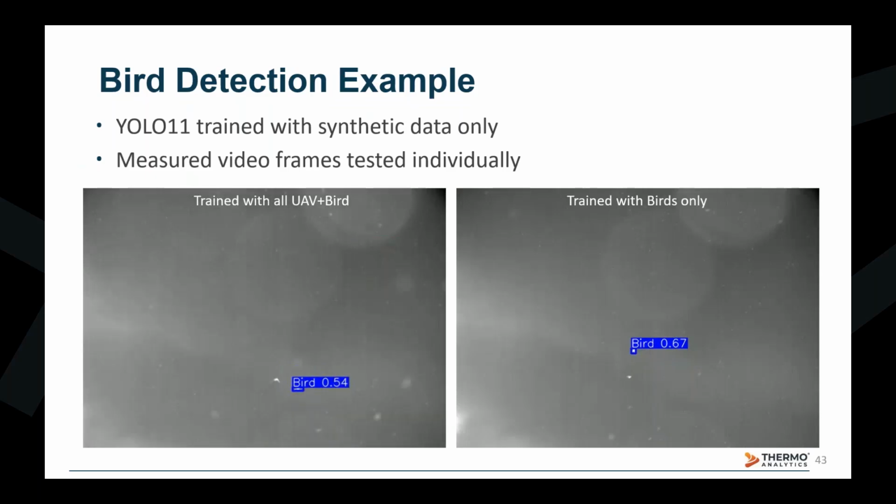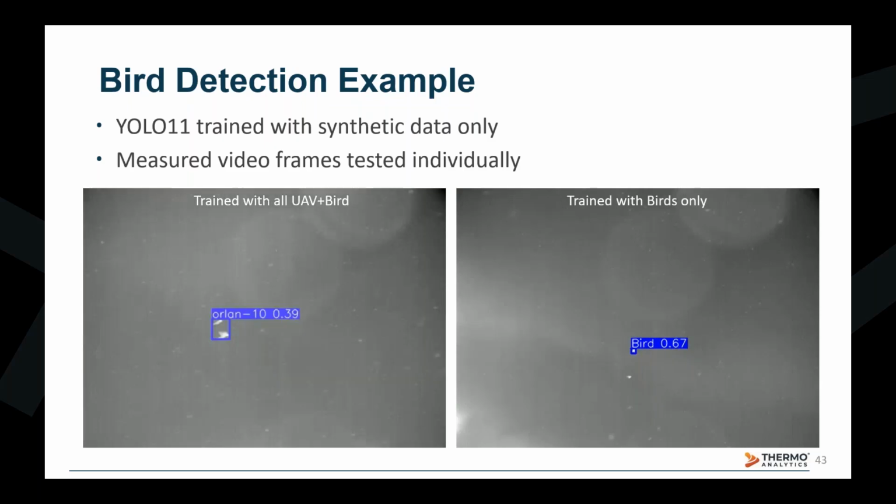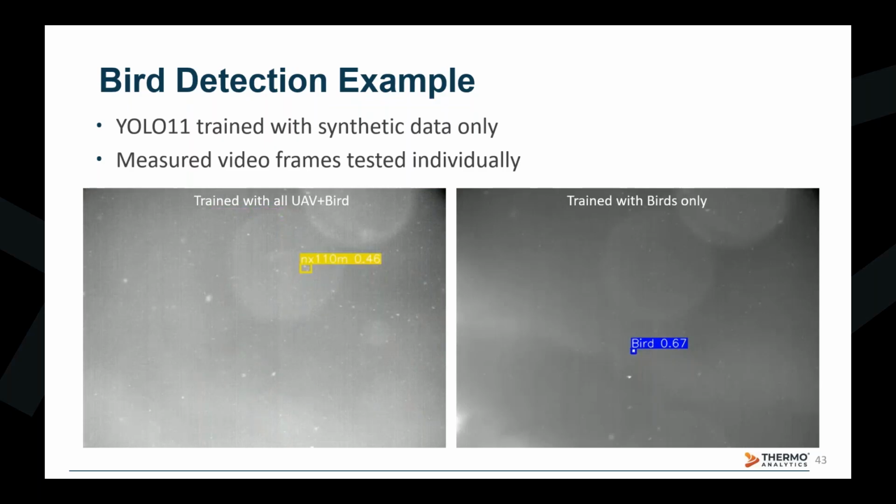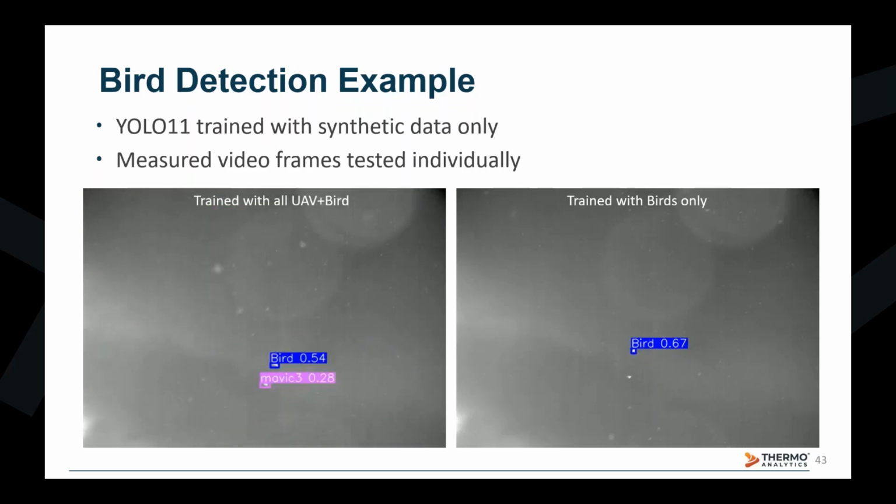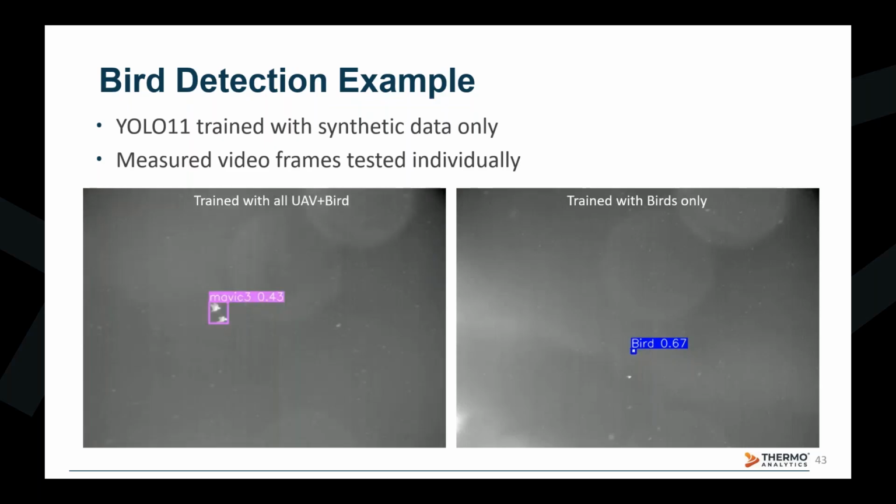We additionally did some testing using our algorithm trained with a combination of synthetic UAVs and birds on a measured long wave video of seagulls to see how it compared to an algorithm fully trained on our synthetic bird models. You can see that the combined algorithm does an okay job throughout the video at identifying the objects of interest, with a few exceptions where it picks out groups of snowflakes as the drone.